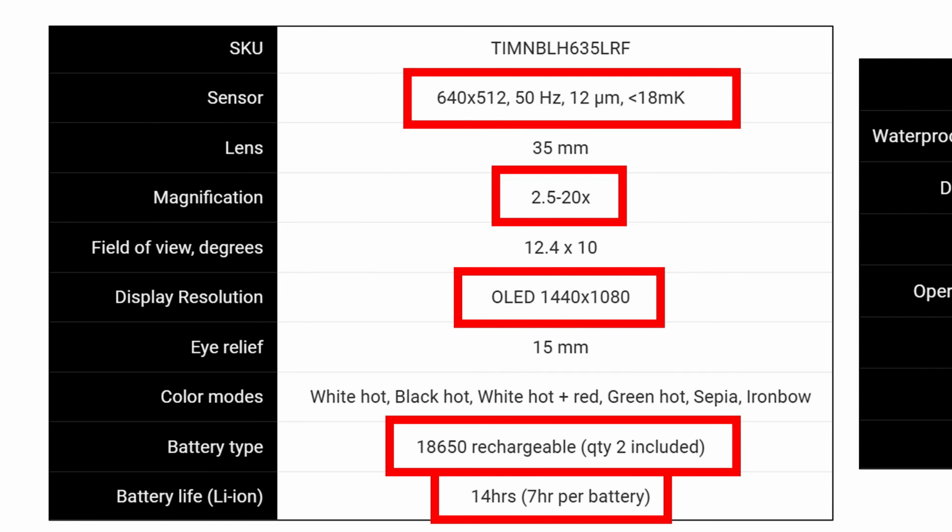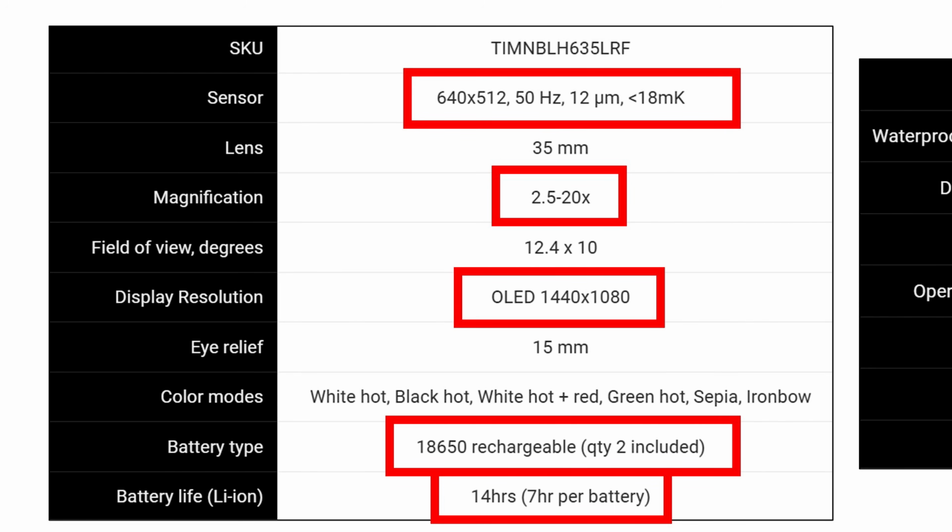Magnification of 2.5 to 20 definitely gives you the ability to see the full scene or zoom in on details. The 1440 by 1080 OLED display is really, really sharp. Adjustable brightness. There's a whole set of menus where you can fine tune a lot of these settings, right? And that's gonna help you fine tune the experience for you. The rechargeable, removable batteries, huge win. Plus it's got a dock where you can charge both of them simultaneously, which is just a really big plus.